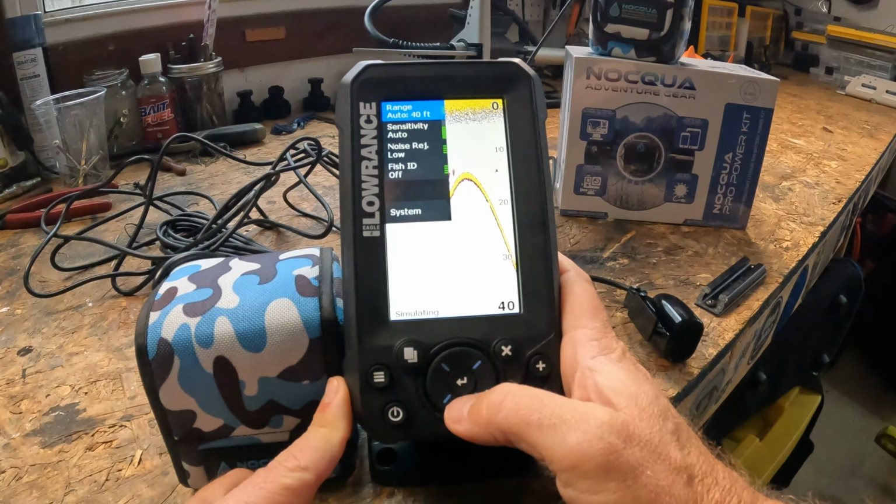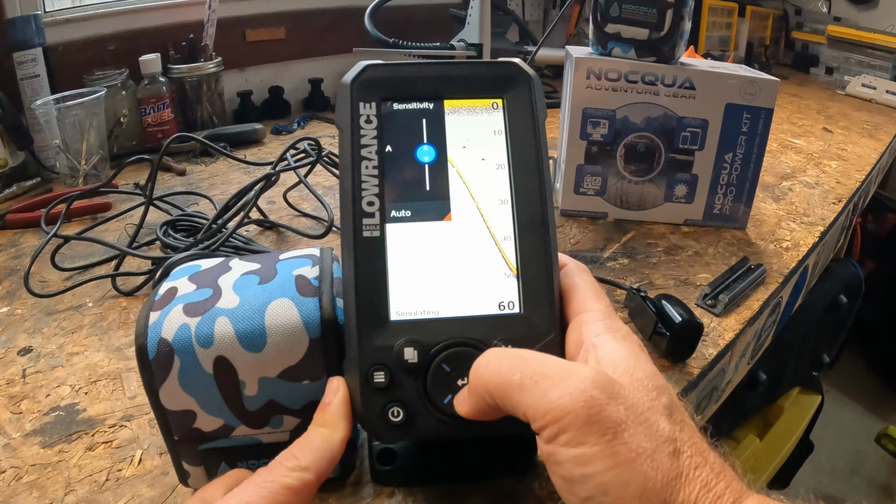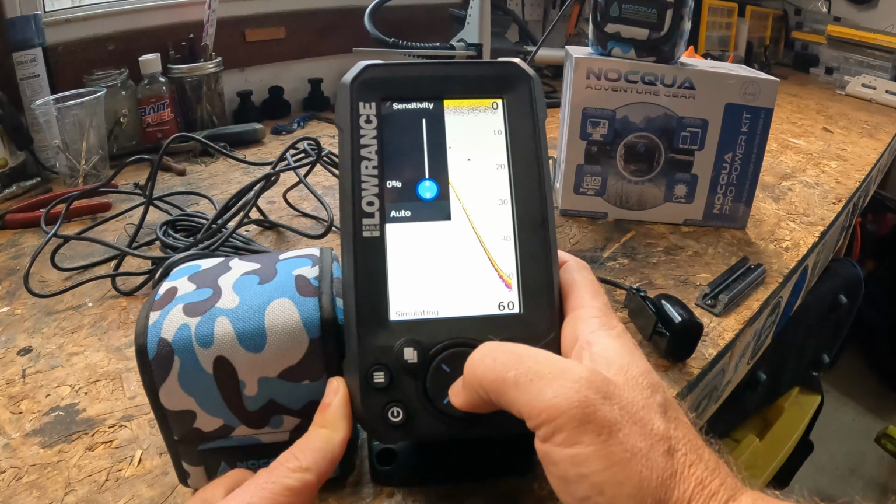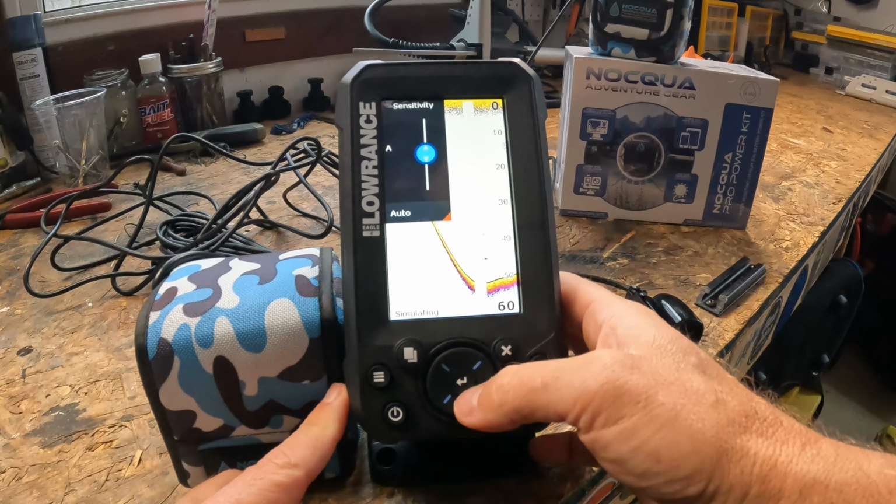So remember, hit the settings button, head over to sensitivity, and you can select auto on and off by simply pressing enter. So it's off, on. See the bottom right hand, that little orange checkmark, that's how you know it is on.